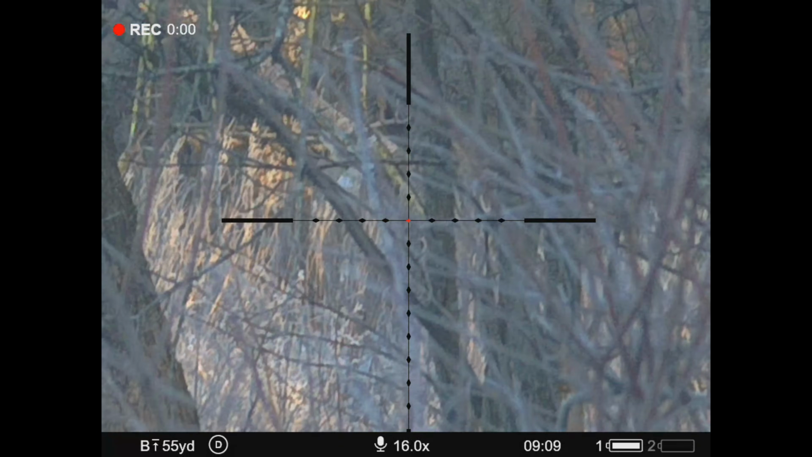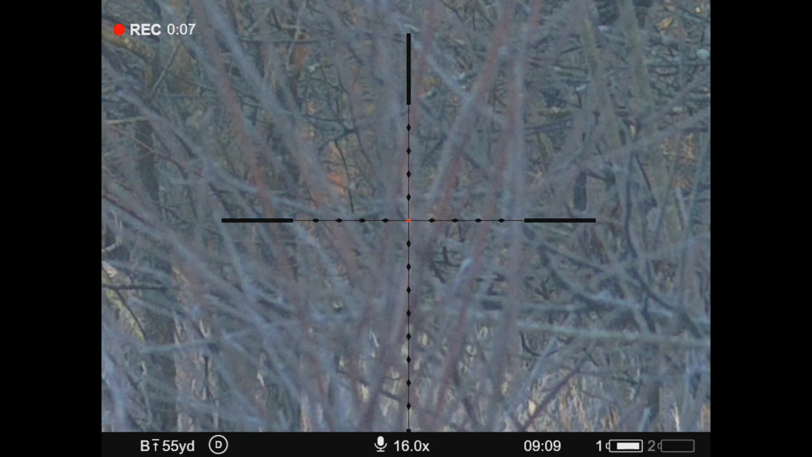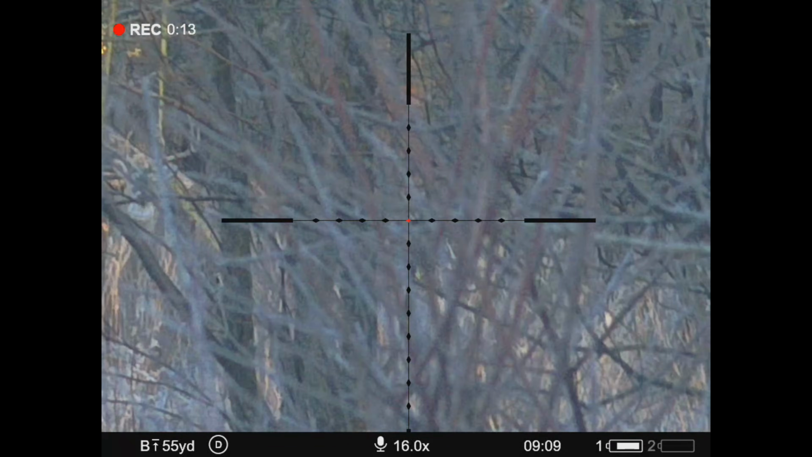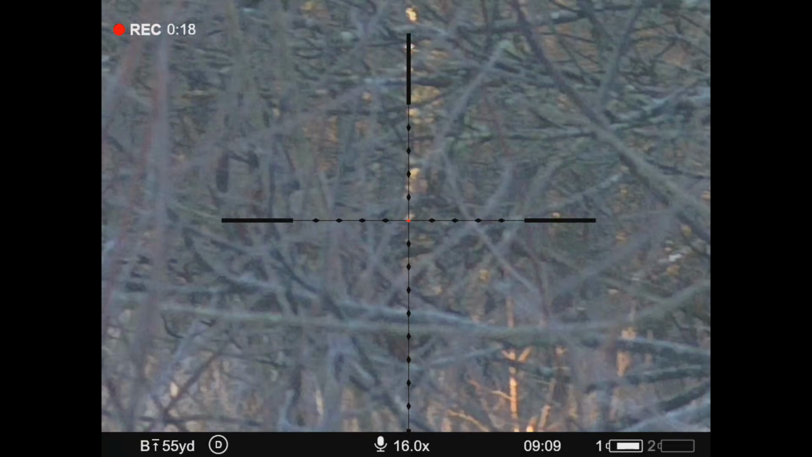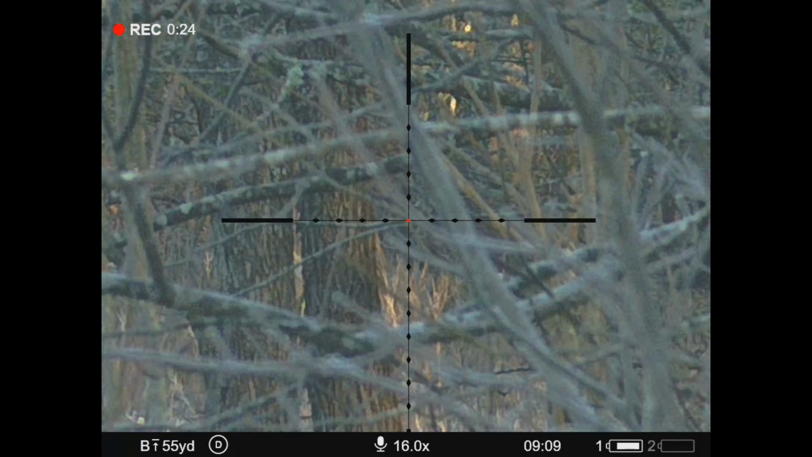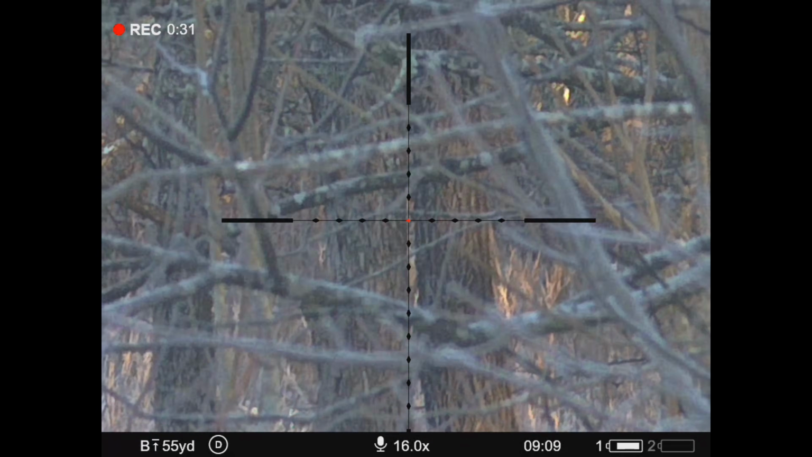Now, let me tell you where this thing really shines. If you ever hunt in some river bottom area or just some real thick woods, you can see stuff through a thermal, because you can see that heat, you can see through the trees, through the brush, whatever it is. But when you take that thermal away and you put up a regular standard rifle scope, you can't see anything. That's where this is a true game changer.